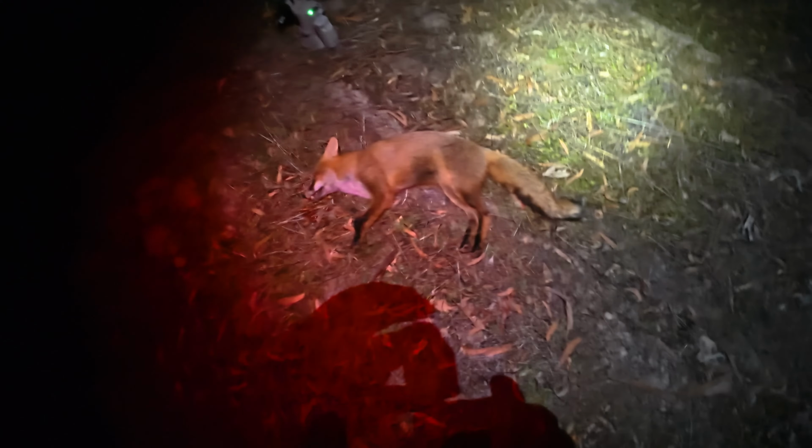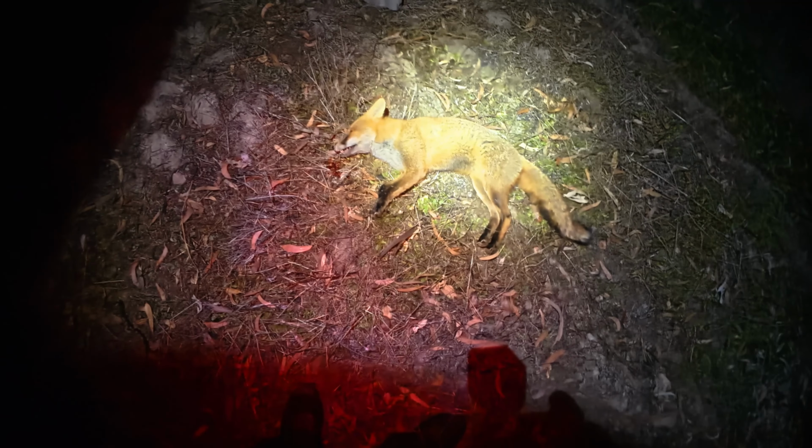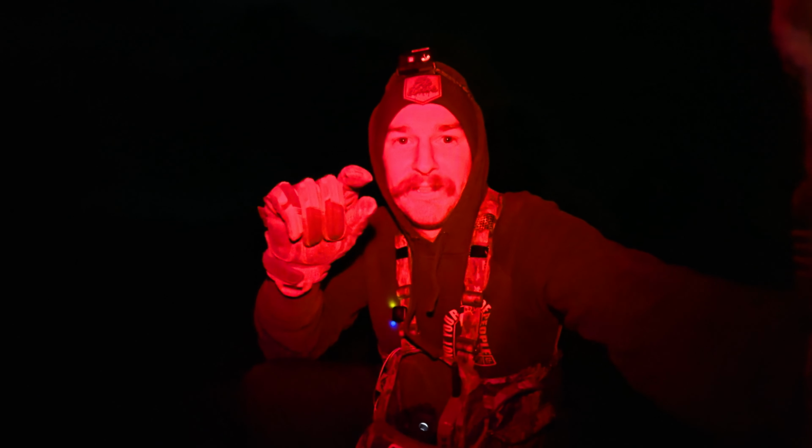One last check. What do we got? Ooh, that's a bit red. Let's flick over to this one. What we got? Nice healthy teeth. Looks like a vixen to me. Yep. Nice little vixen to end the night. How good. Hopefully one of these is the one that thought they could get into my chickens, and that'll keep the missus happy knowing that they're not around and that her chickens are a little bit safer.